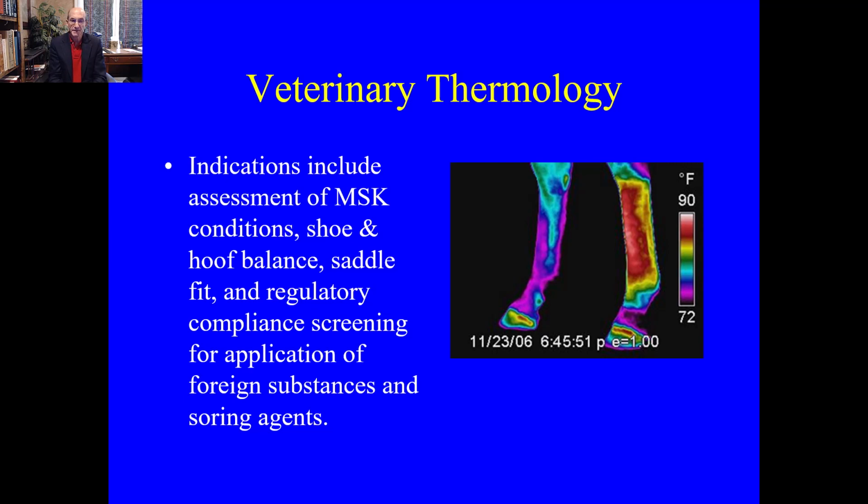Veterinary thermology. Indications include assessment of musculoskeletal conditions, shoe and hoof balance, saddle fit, and regulatory compliance screening for application of foreign substances and soaring agents. Most of these indications are for equine, however there clearly are other neuromusculoskeletal indications for large and small animal, as we have otherwise described already in the neuromusculoskeletal guidelines.